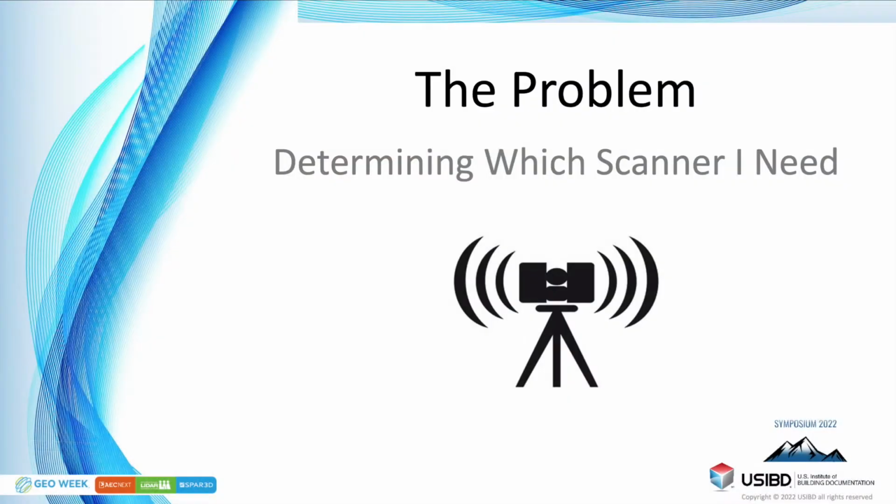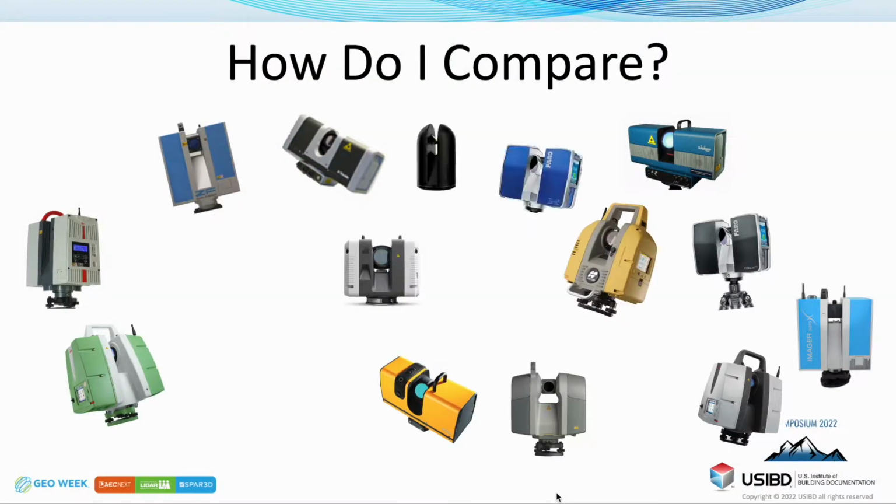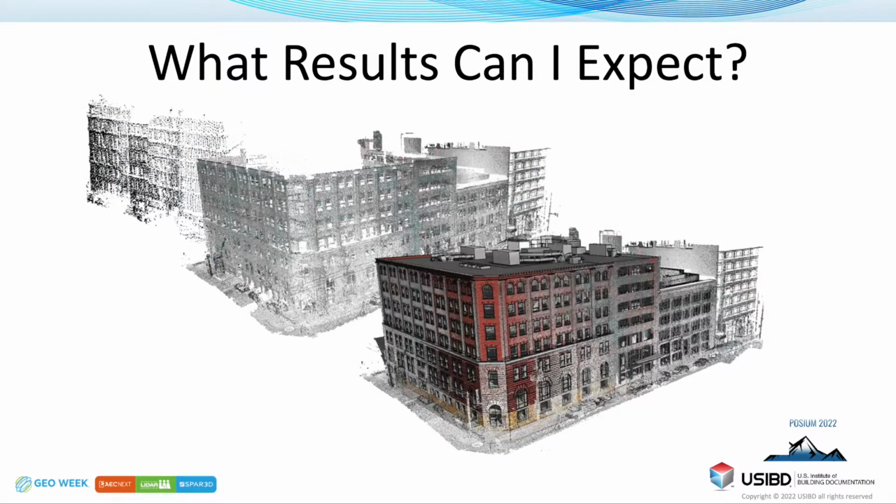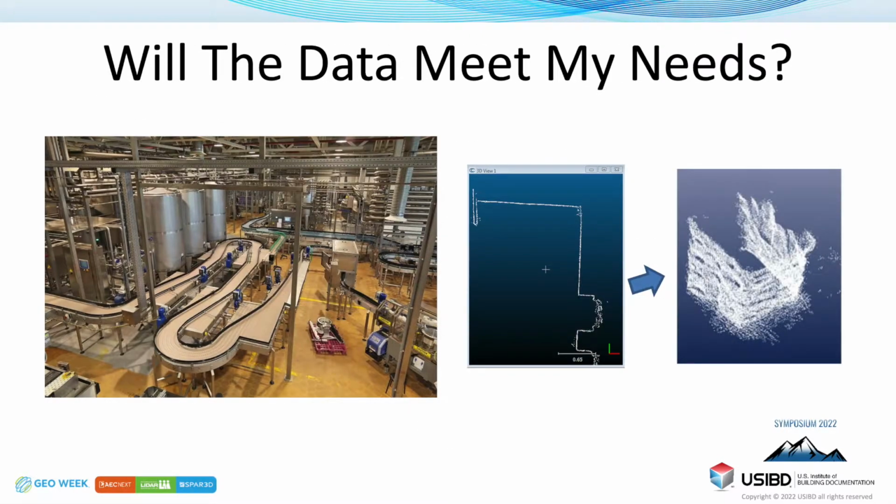This is going to rehash a little bit, but determining which scanner you need. How do you compare all of these scanners? There are quite a few on there. What results can you expect? Is the data going to meet your need for your project?